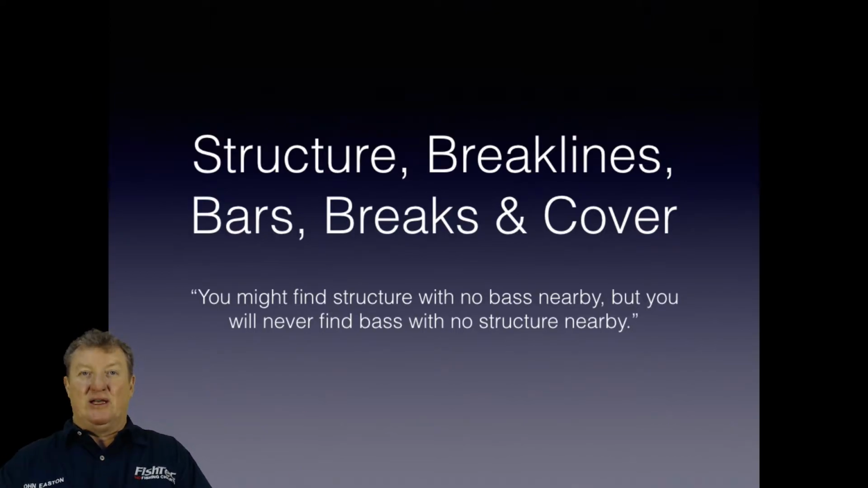But remember, that's a little bit of a one-hit wonder. To say I'm going to target fish swimming from point A to point B in the middle of nowhere, that's a brave call to make, unless you're trolling.